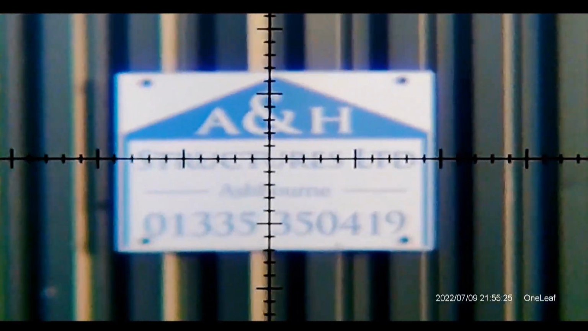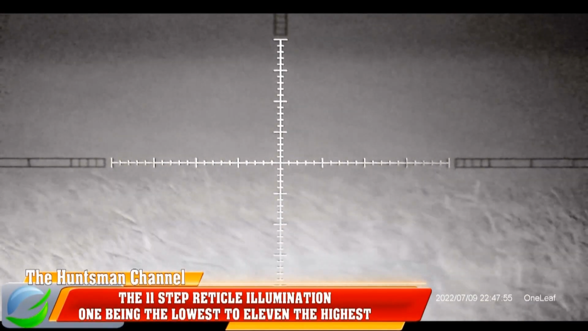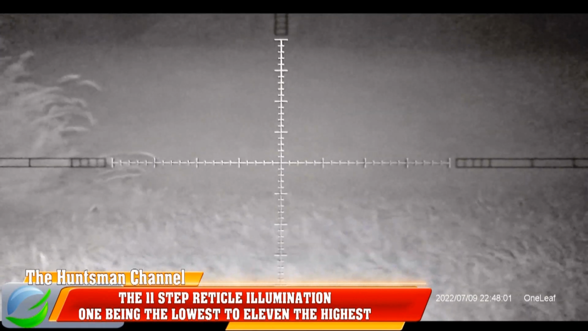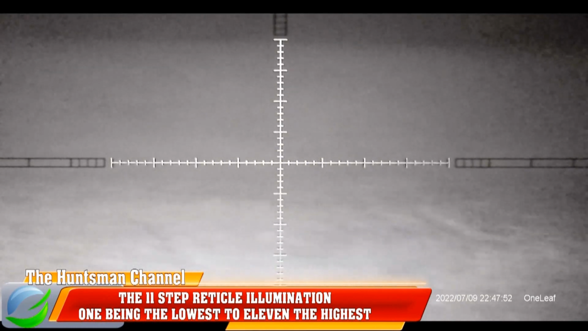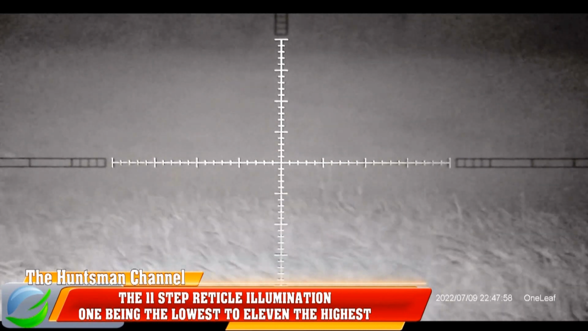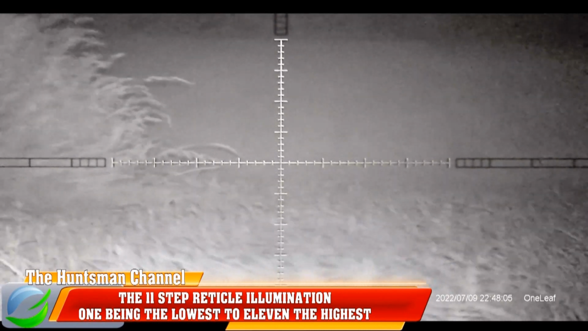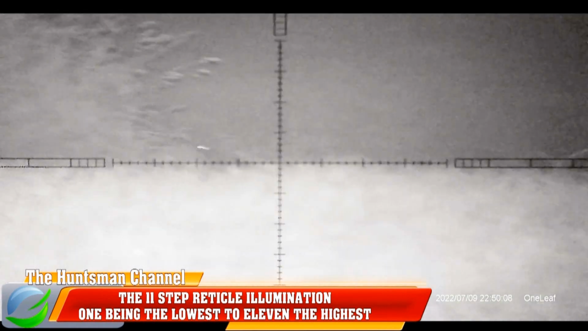Sign is about 80 yards away, give or take. And nice focus. Now the illuminated reticle, 11 brightness settings, 11 power shown here. I'm just dropping down to 8. Now I did find using the illuminated reticle at night, brightness setting 3 was enough. So 11 brightness settings. The 11th brightness setting was too distracting, too bright, but ideal in day.